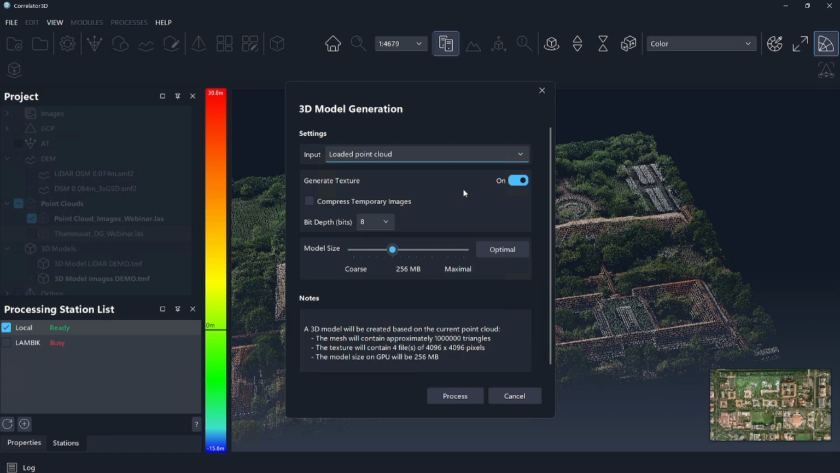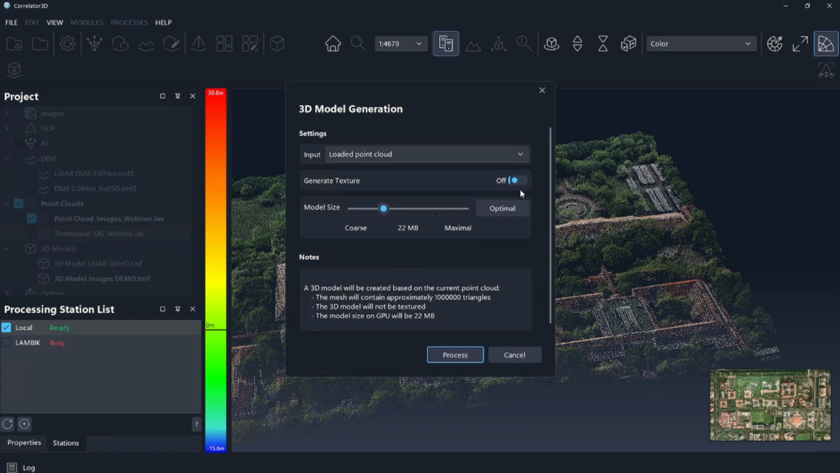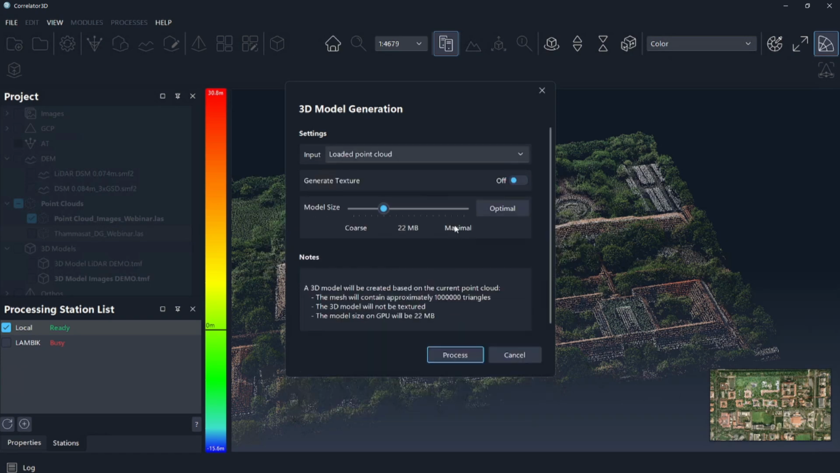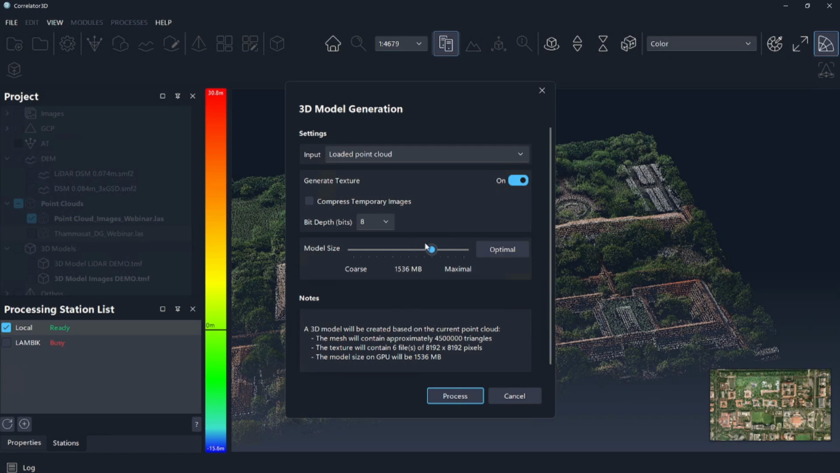And here you have options to generate the texture, yes or no. We can talk about a couple of hacks here as well as how we do this later on. But you can set the generation of texture to off and simply generate the mesh at a specific model size, and then texturize as a second step. That's also a very good practice. In this case, we'll leave it on.